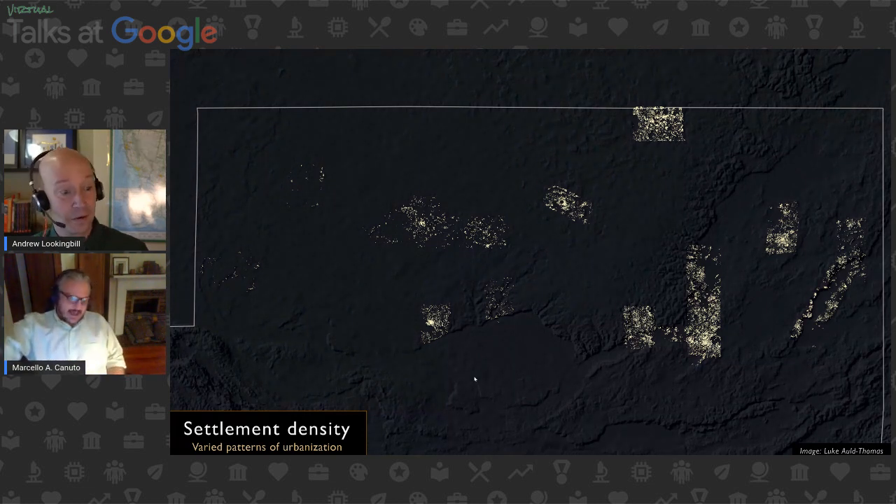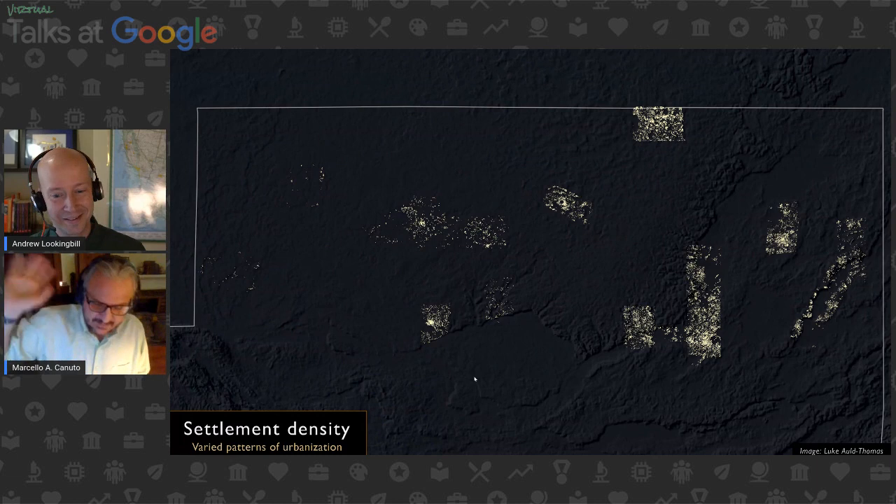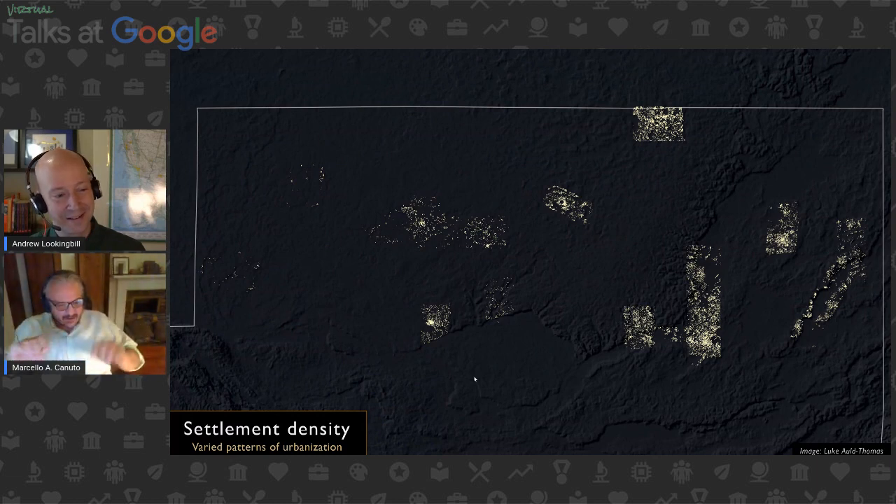And to be able to make a map like this, where every little building that we find is isolated as a little yellow dot, turn it into a nocturnal image and say, this is what it might look like from 30,000 feet if you were flying over this region in 750 AD. Now obviously all the black here is because we don't have data from there, but you can see places that are really dense, places that are less dense.